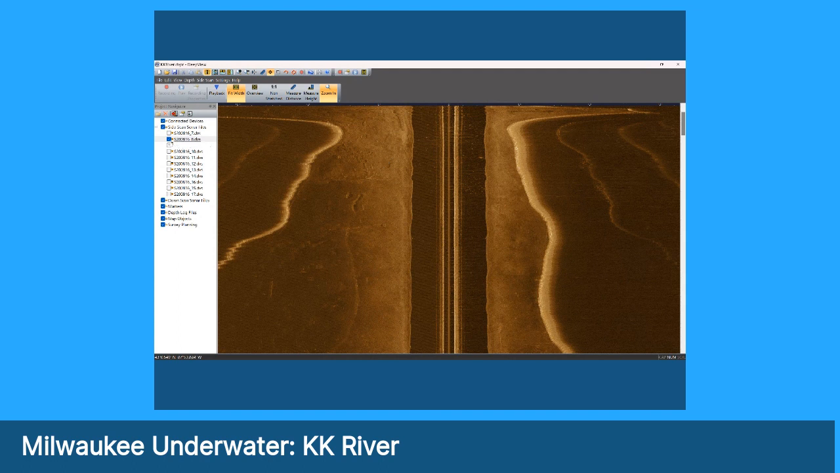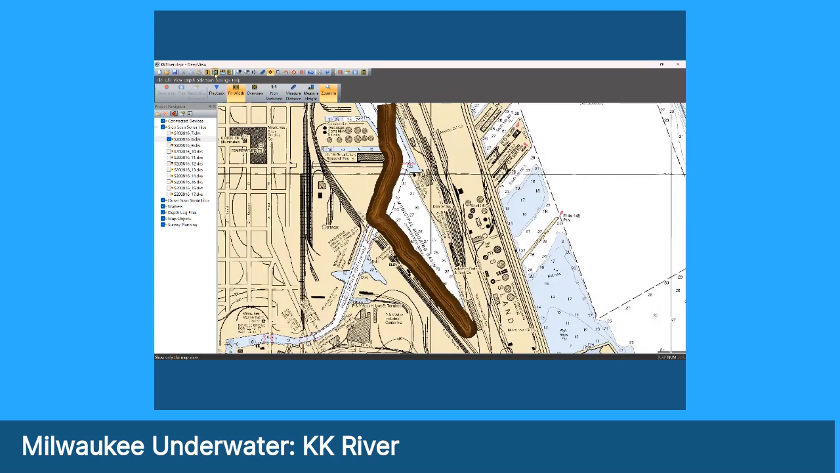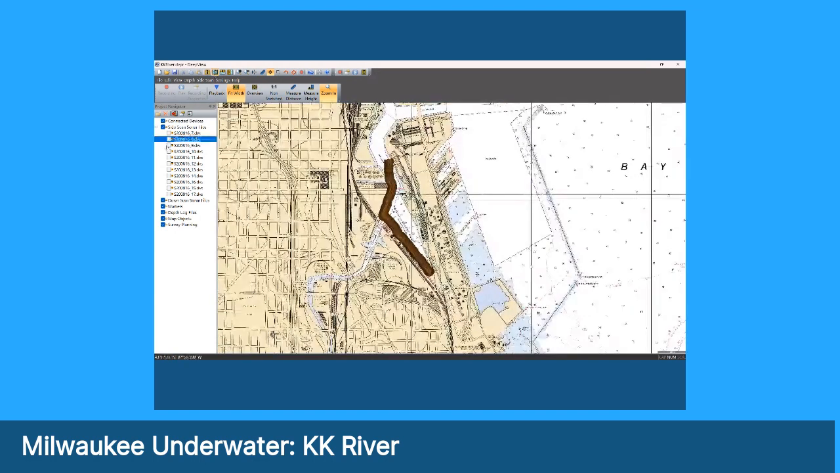All right, so that was track number 2. It was a long track, too, so probably one of the longer ones you're going to see here. Let's go back to the view and bring up the next track line that we're going to look at. And the next track line